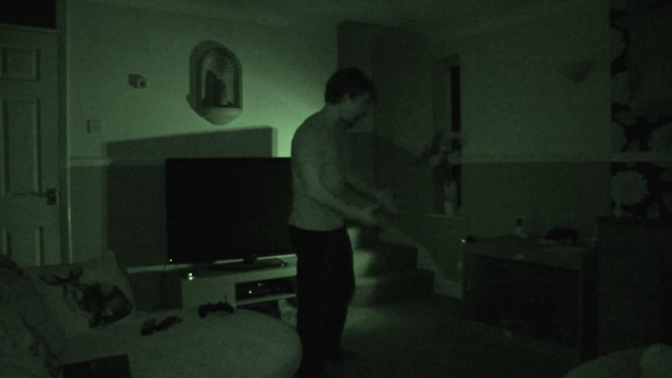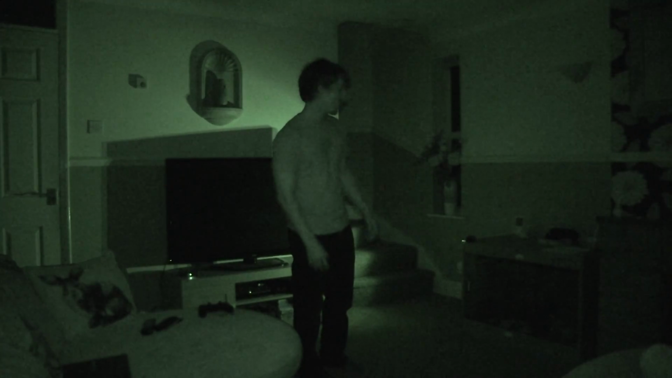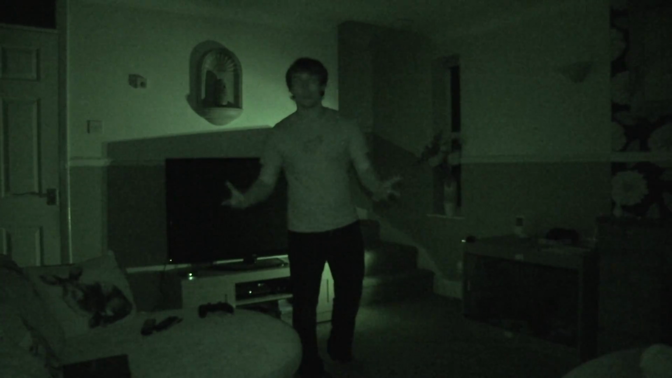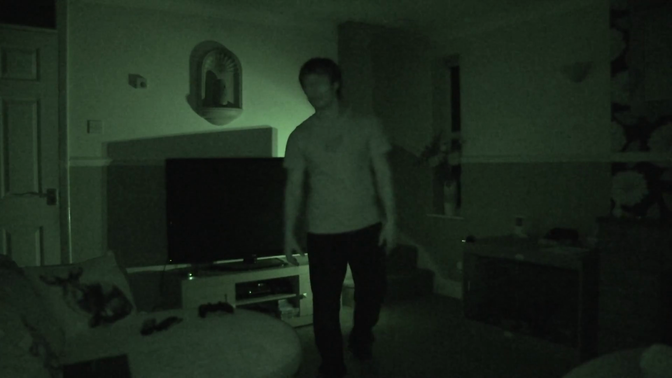Alright, so as you can see, I'm not even 1 meter within its range and it's already set it off, so it definitely does work. It's not broken and it's working in the dark as it said it would. So